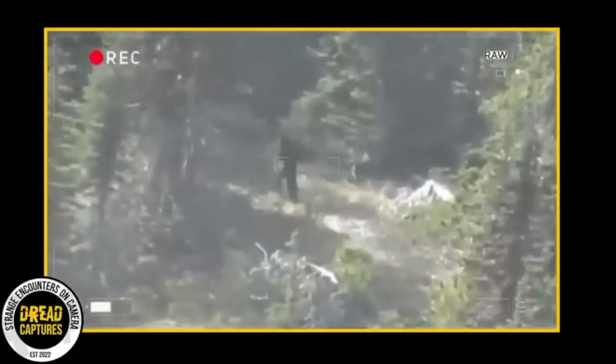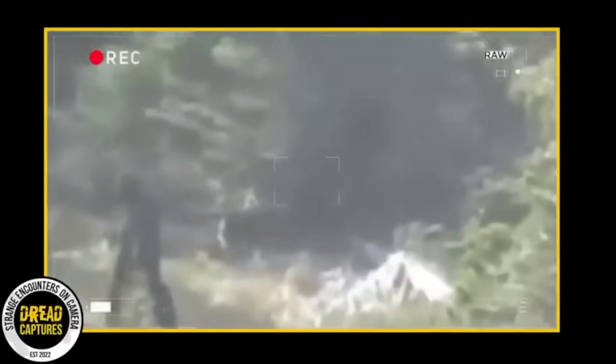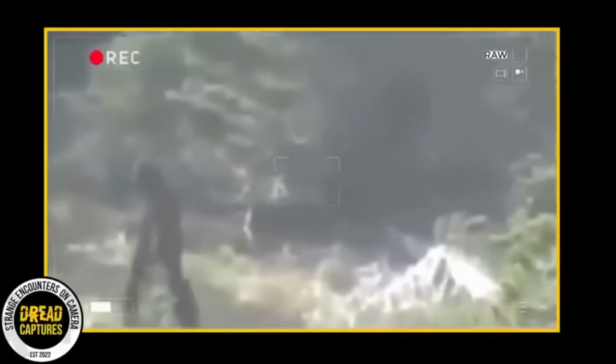The video begins and the creature emerges, seemingly disturbed from hiding in the bushes. He quickly takes off. The video mainly shows the creature's back as it escapes into the woods. And it's clear that this isn't a bear or any other known animal.